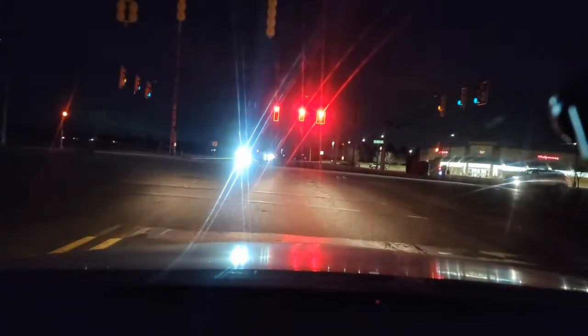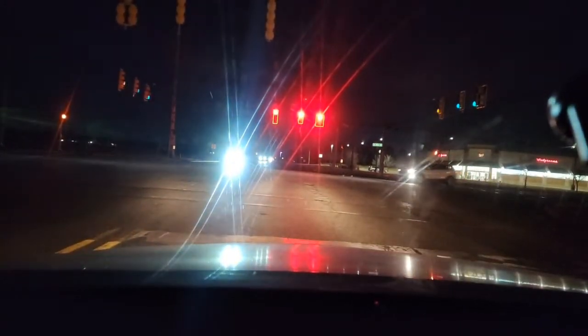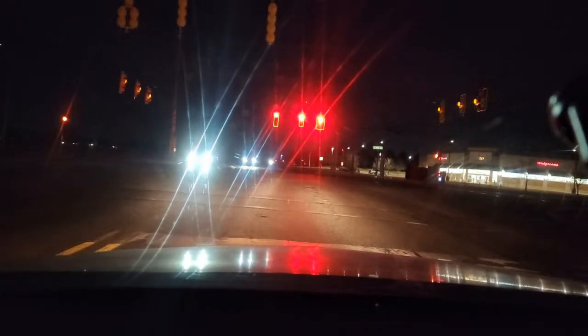So I've got to make a left turn at this light, and I'm waiting to get in. Don't build habits of running lights. It's dangerous. And this is typically what you'll see. You'll see a lot of glare.